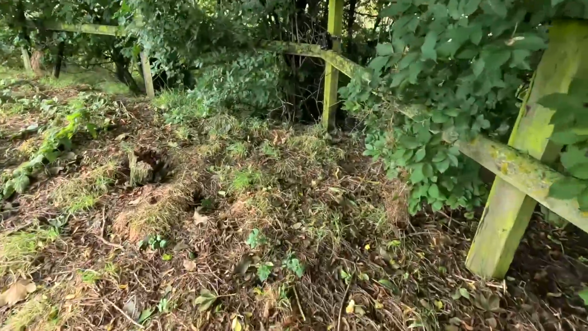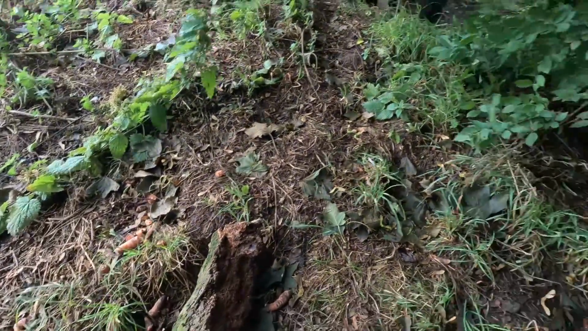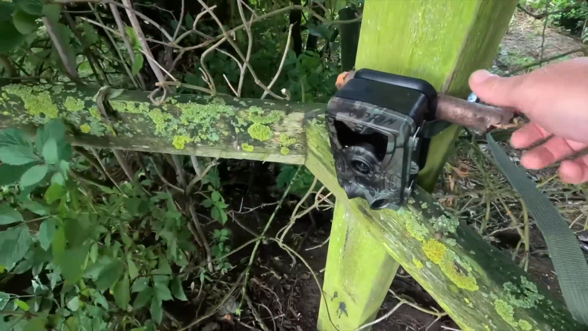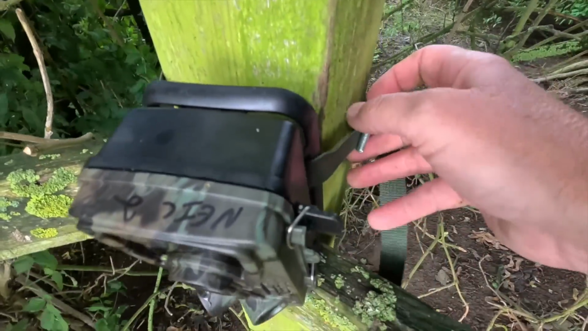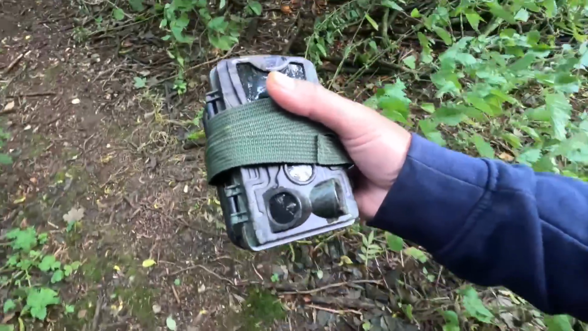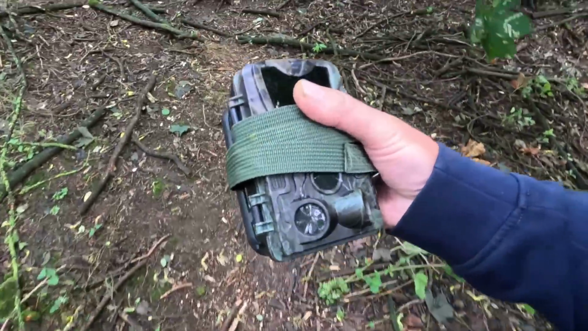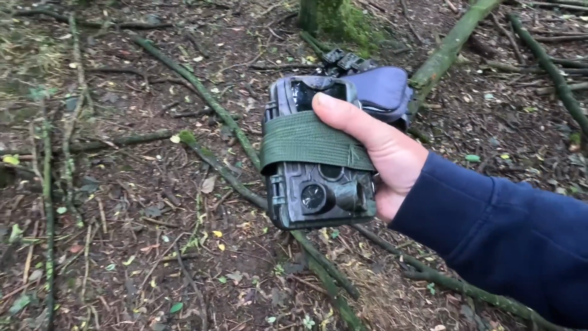So he's gone for this corner where there has been activity before. He put carrots down which haven't been eaten. Hopefully the deer's been here because it does come. Yeah, definitely lots of badgers on that one. So I think all the badgers have come into the woods via past his camera.